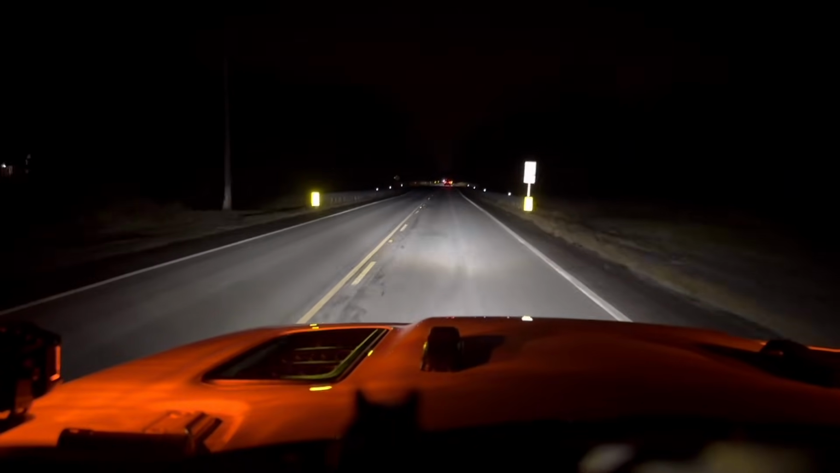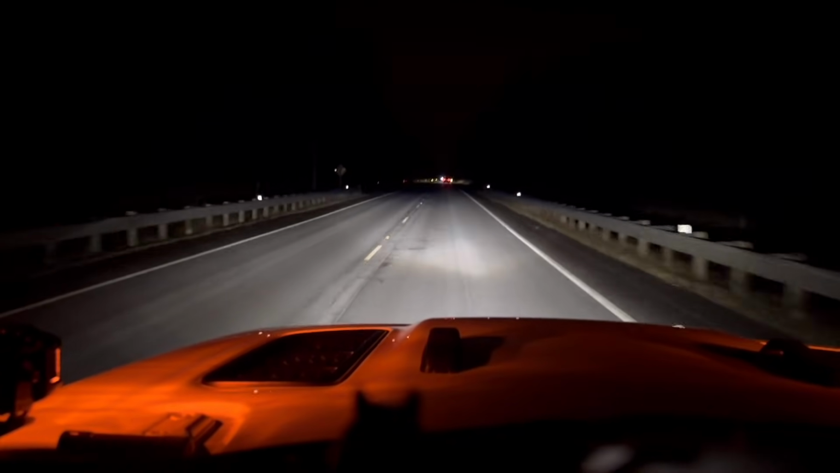Back on the main road. I'm actually going to the other end of the park system. I want to check them areas out.